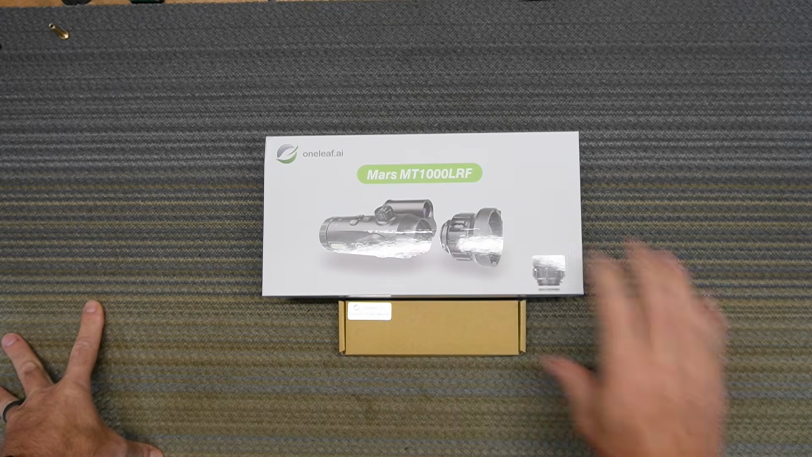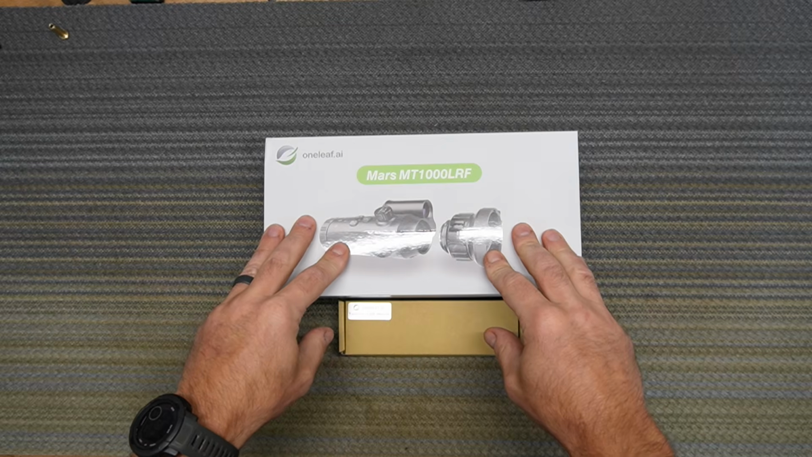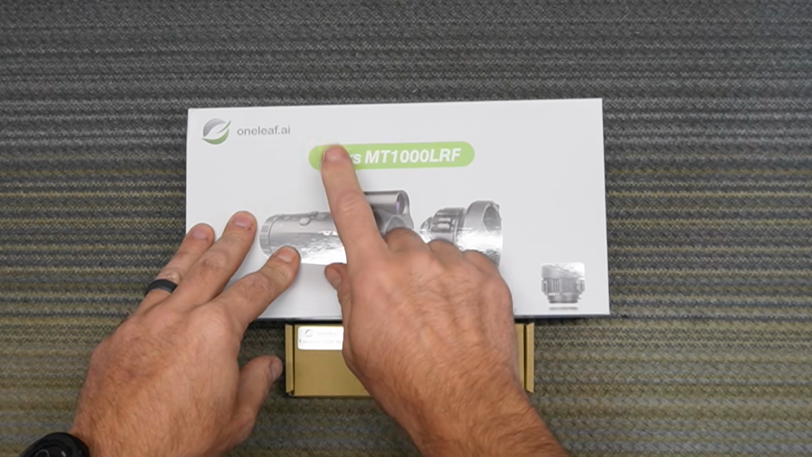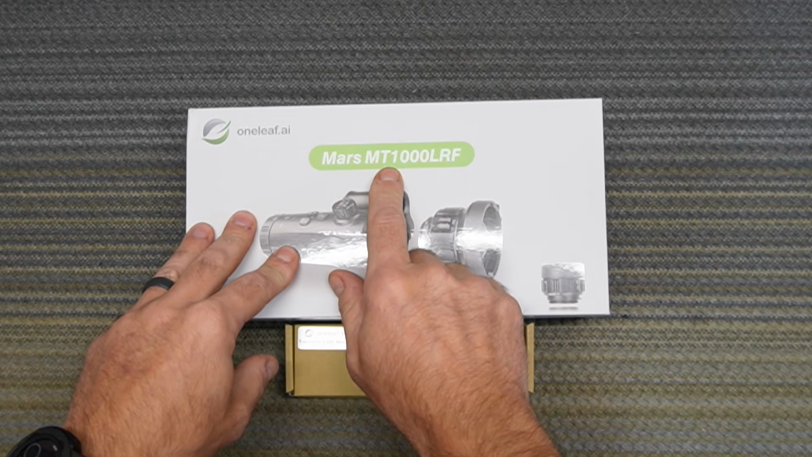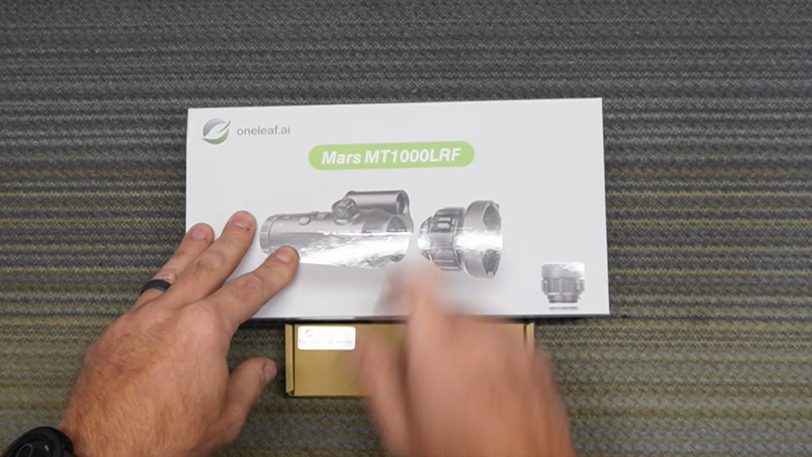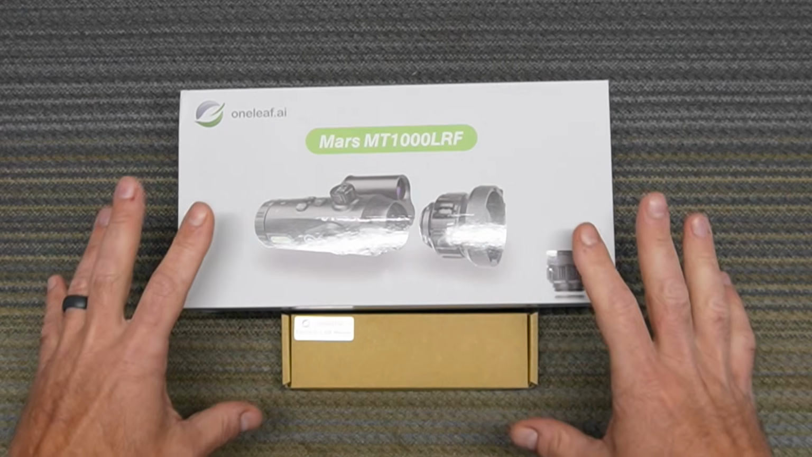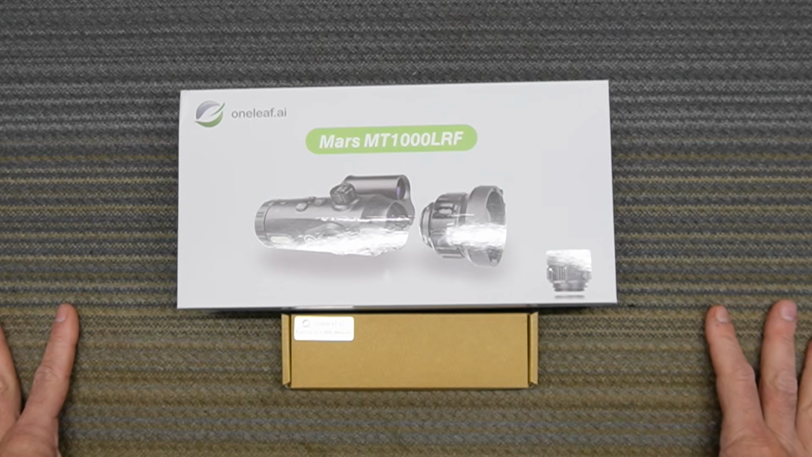Today's video we're doing a review on something amazing. Thermal scope, OneLeaf. The scope is Mars MT1000LRF laser rangefinder. Back in the day I was looking at this technology, not even close to this, and they were running $3,000 and up, and now you can get one for a fraction of that price.